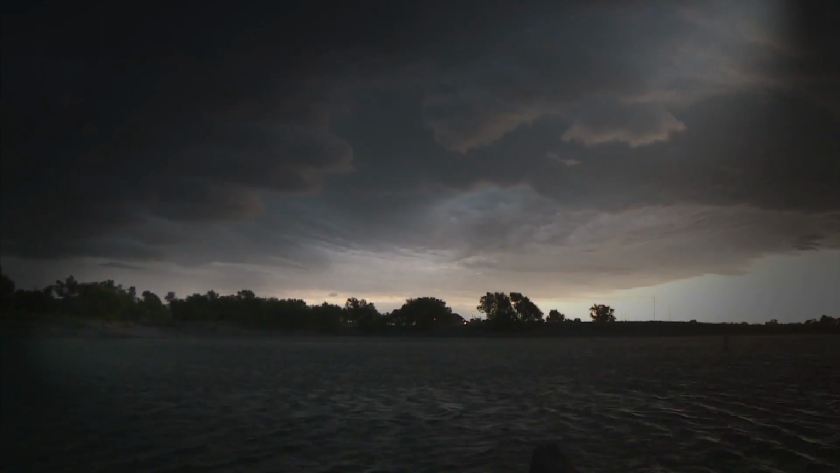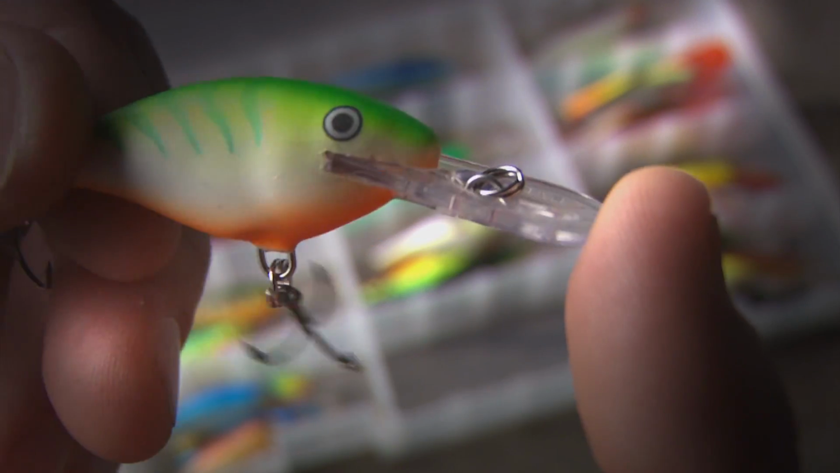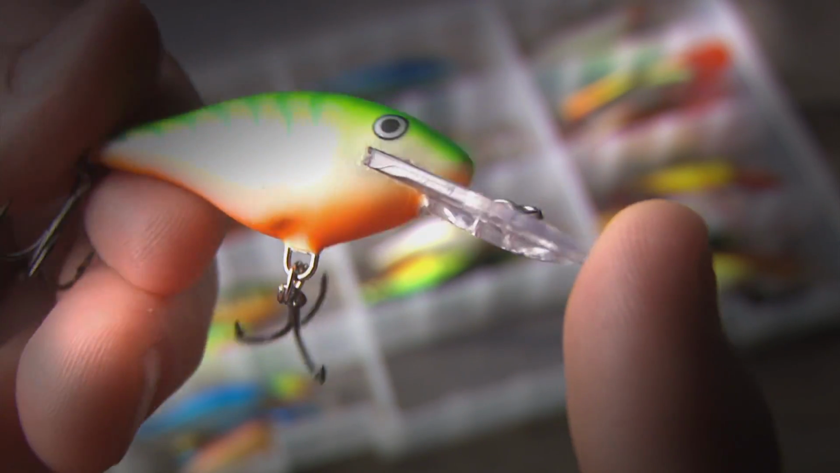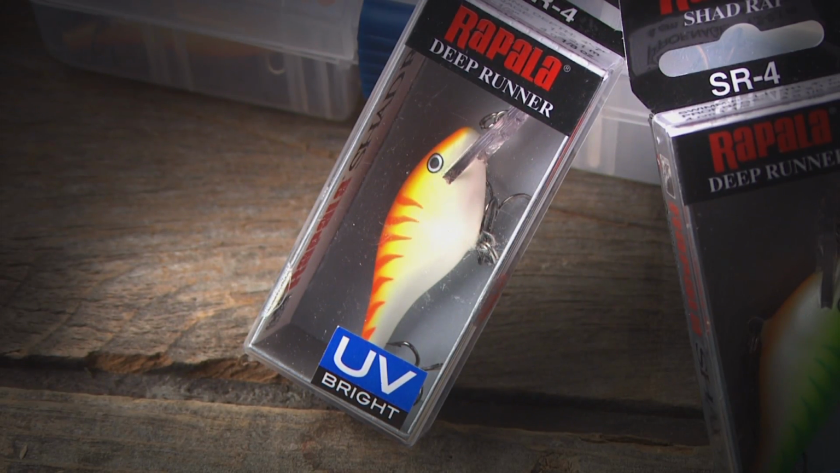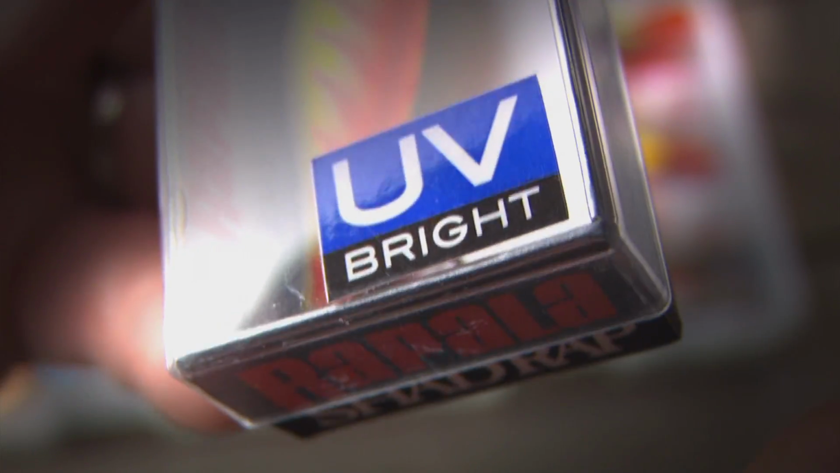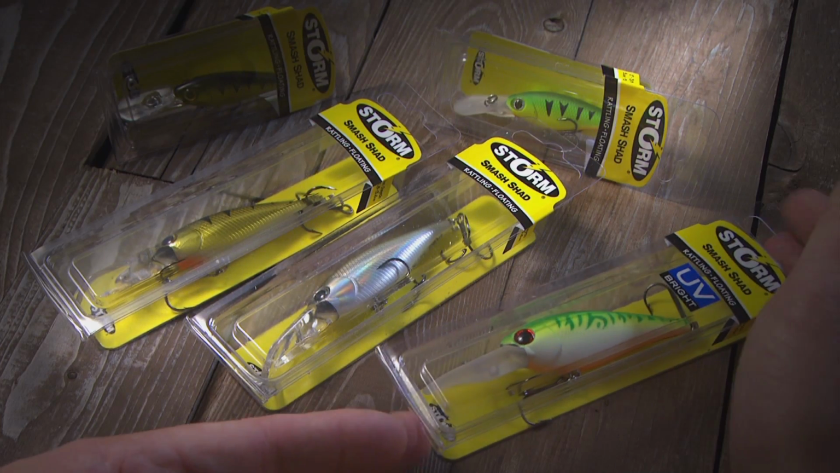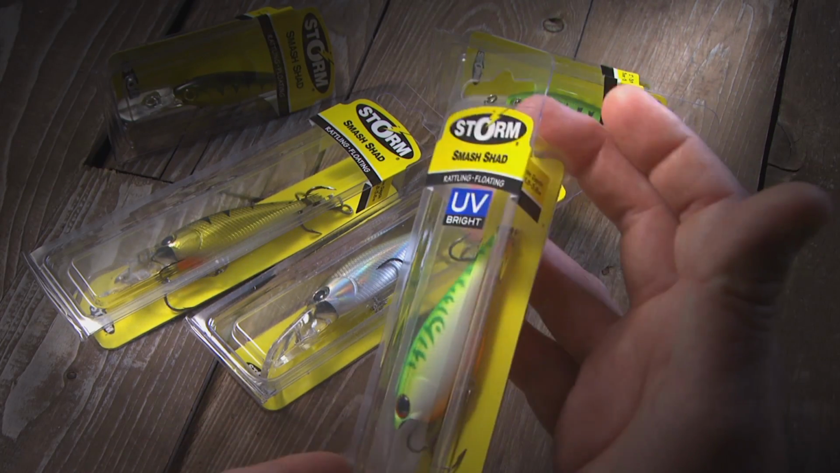Sometimes in the spring, after heavy rain and wind, water can get pretty murky. This is when these color patterns can really shine. They absorb more light and seem to almost glow. I've been fishing more and more UV colors as the technology has gotten so good on the painting of these baits. Another great lure for walleyes is Storm Smash Shad.